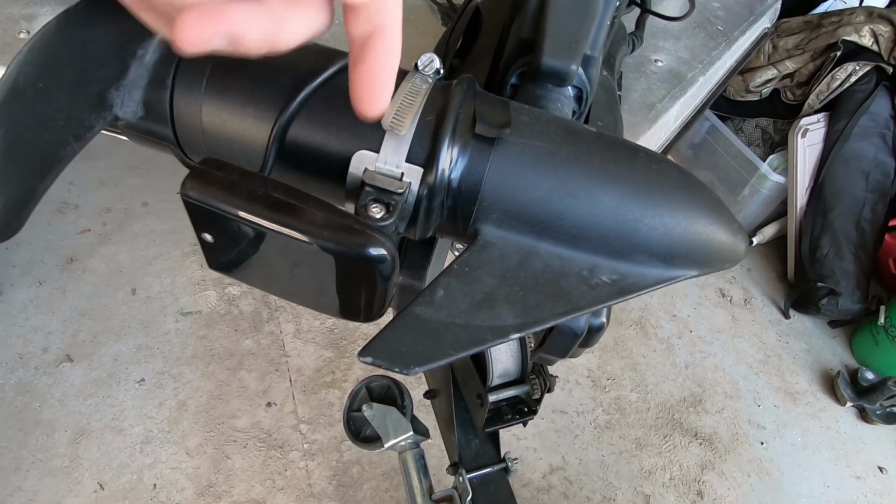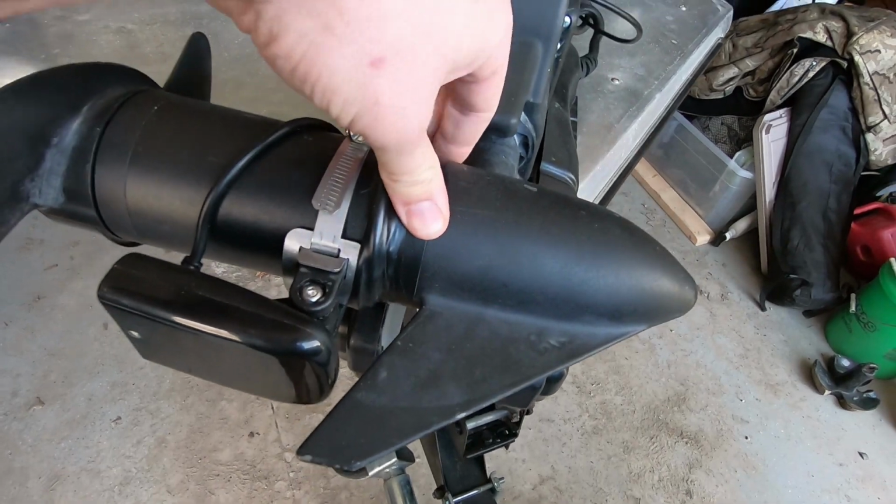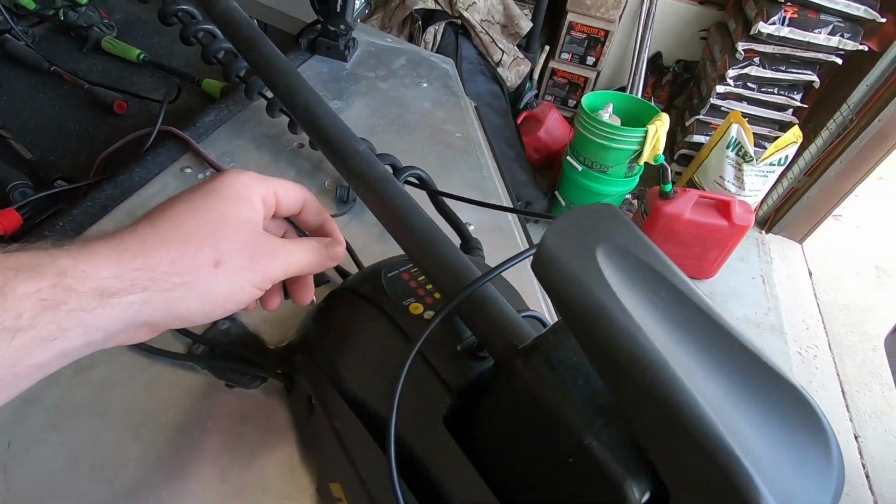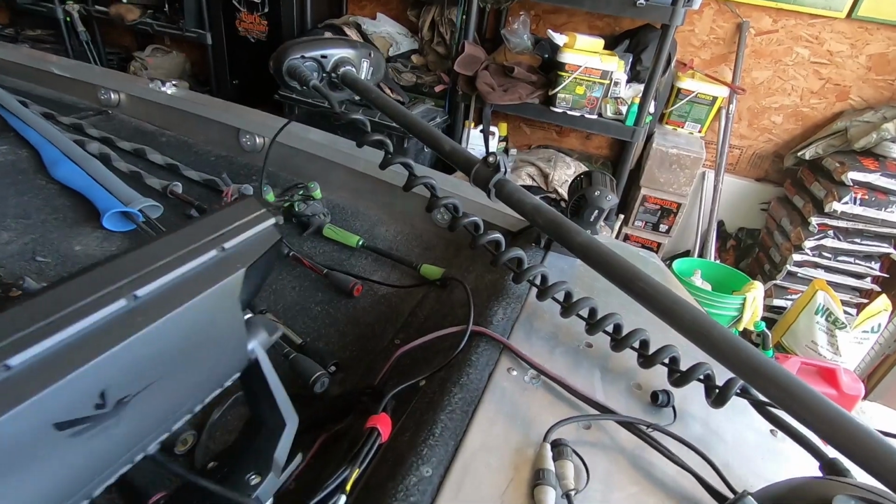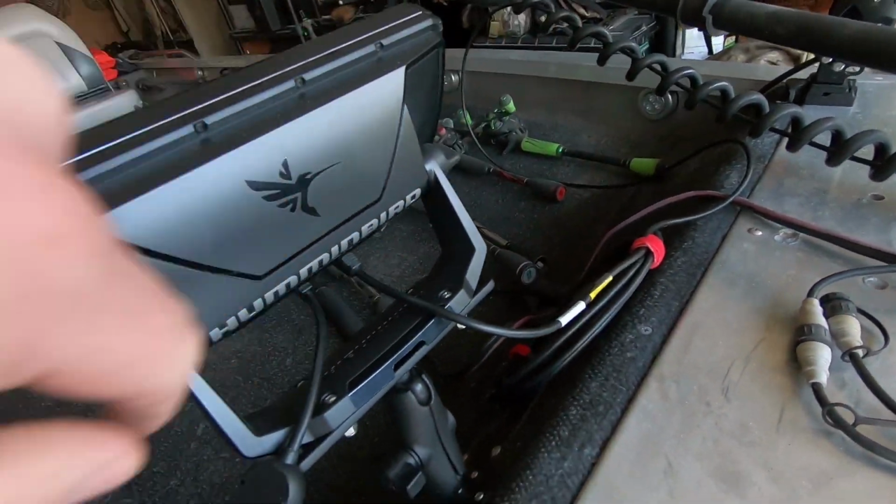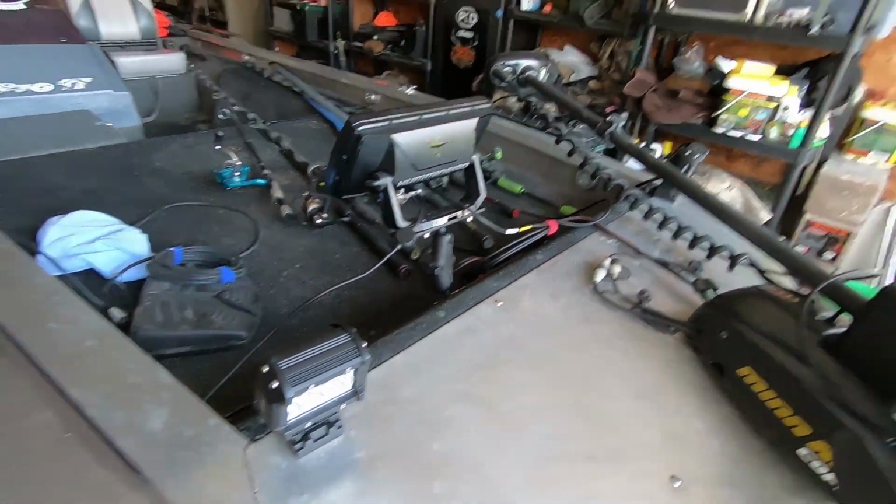I wrapped the transducer wire around the trolling motor one time, and then I electrical taped it. And then I just took the wire loosely and ran it up through the coiled trolling motor power cable. And then I've just got it coiled here and then plugged into the unit. So it's a pretty temporary solution, but I didn't want to spend a bunch of time working on it just to have to change it.